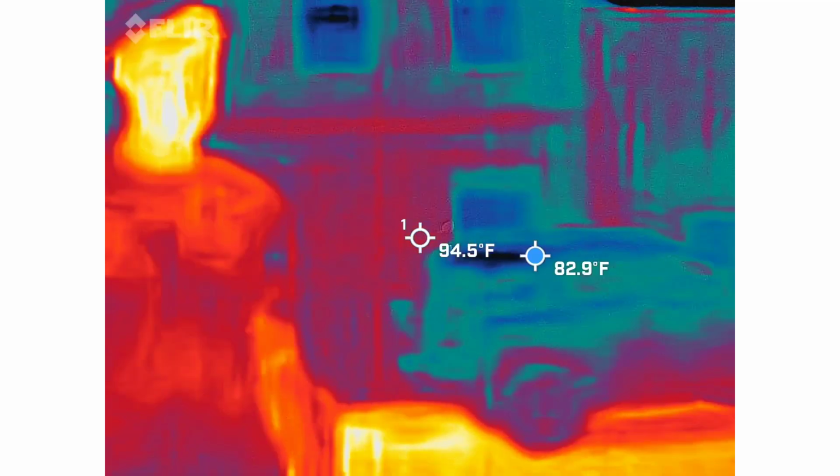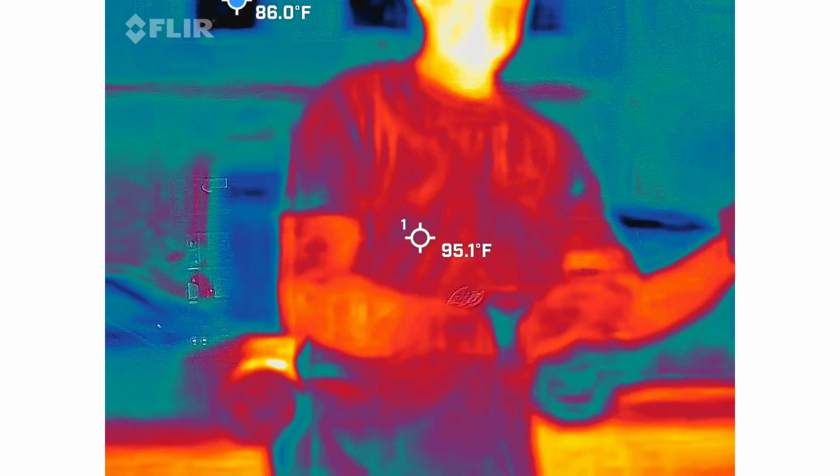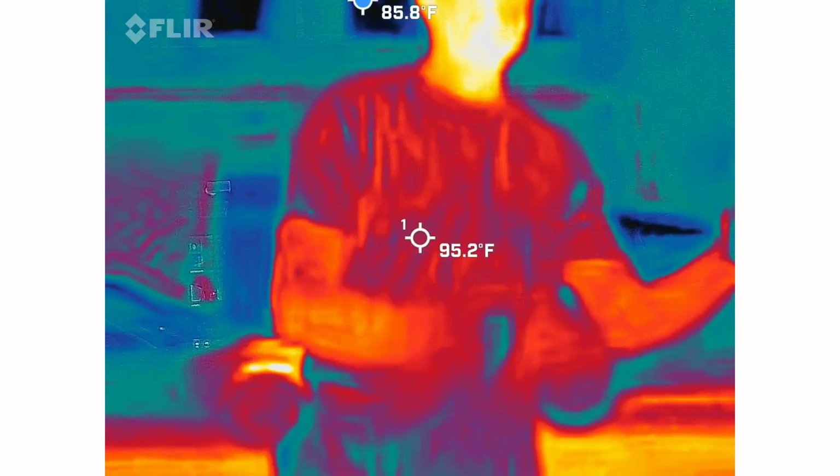I don't know how to turn this one on. It's got a toggle switch, so once it's on, it's on. Okay. So you just have to be careful not to move it around too much. Okay. It's just like a light switch.